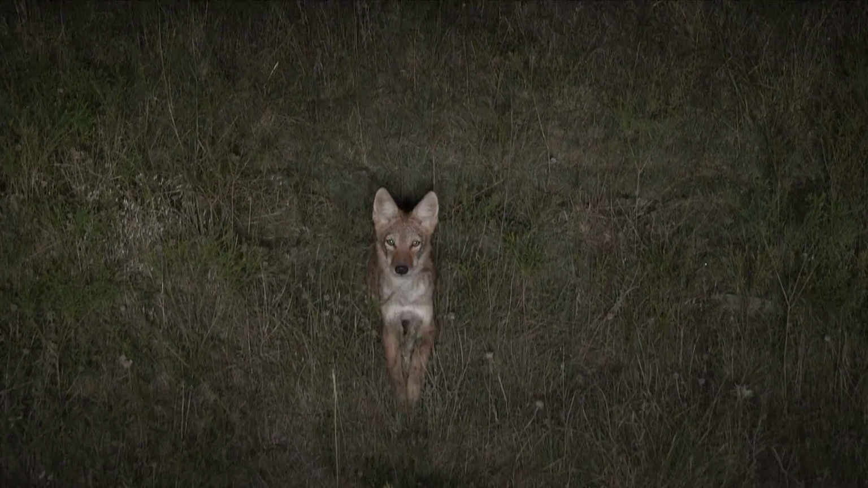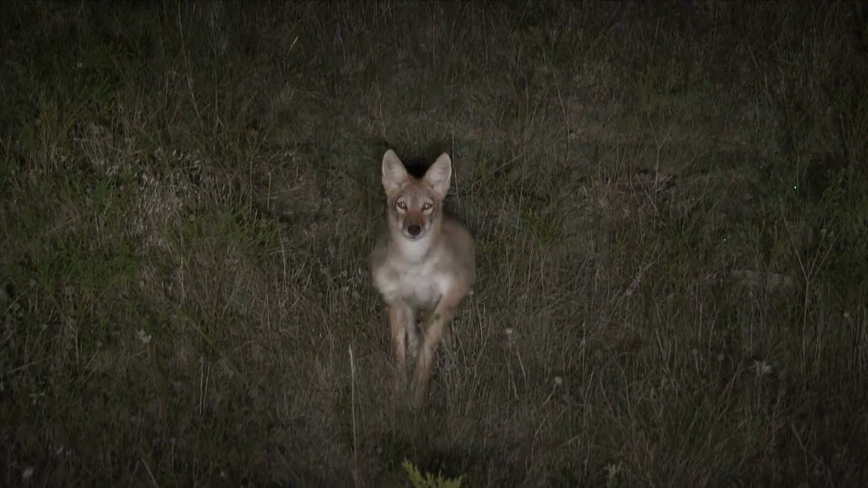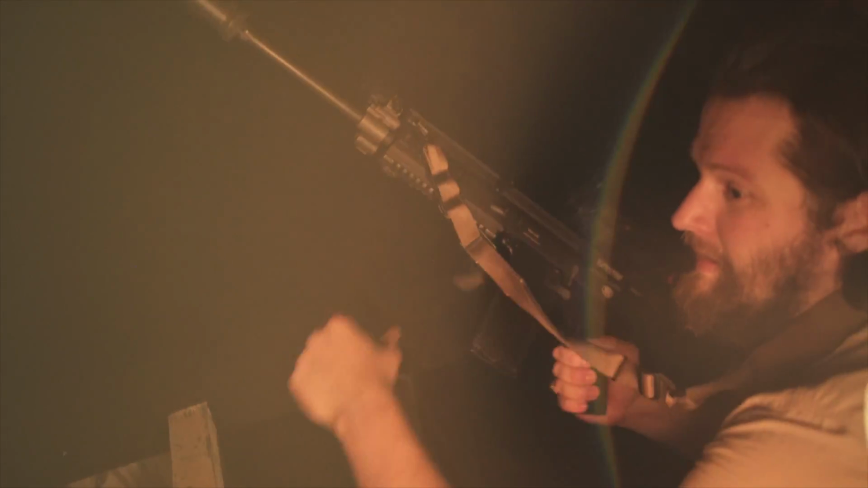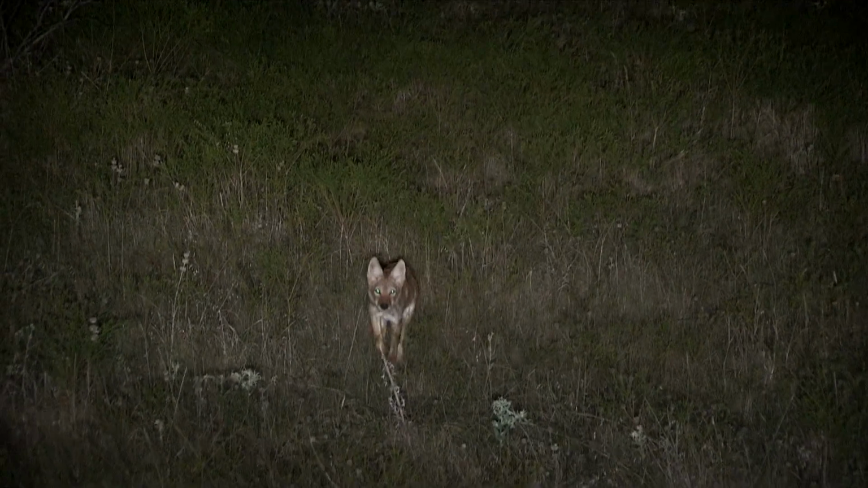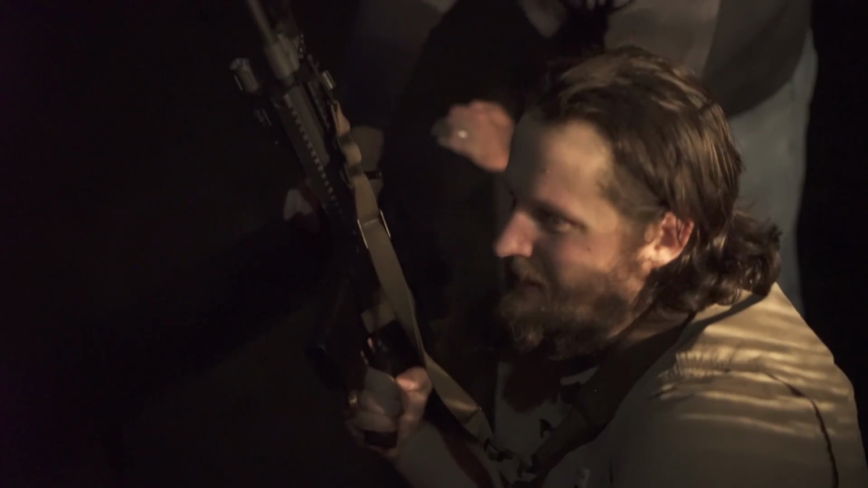Hey, hey, hey! Good shot. You just hammered him. Oh, outstanding. That was close. What do you think? Dude, that's gotta be 10, maybe? 10, 12 yards at the most. Yeah. He almost didn't stop, gosh. He almost got in the truck with us. That last sound, he just came flying in. Unfortunately for him, that's one lesson he'll never have to learn ever again.